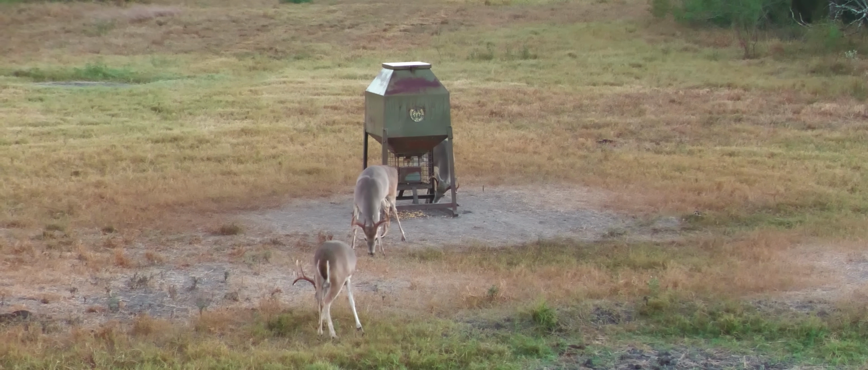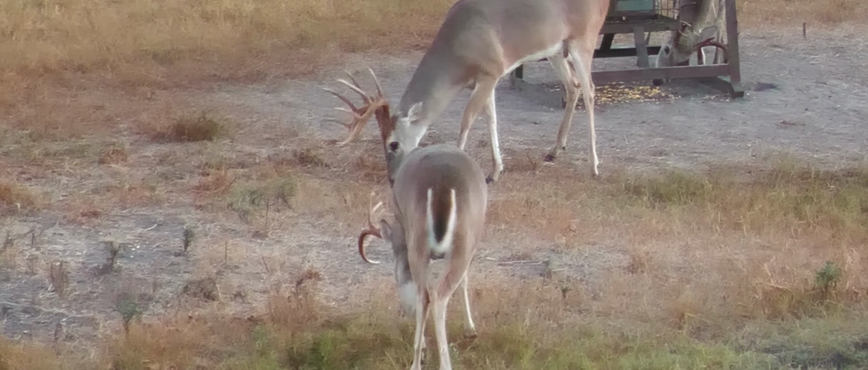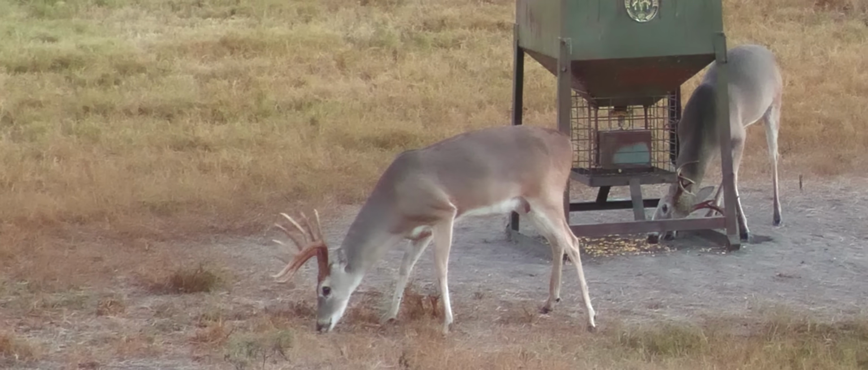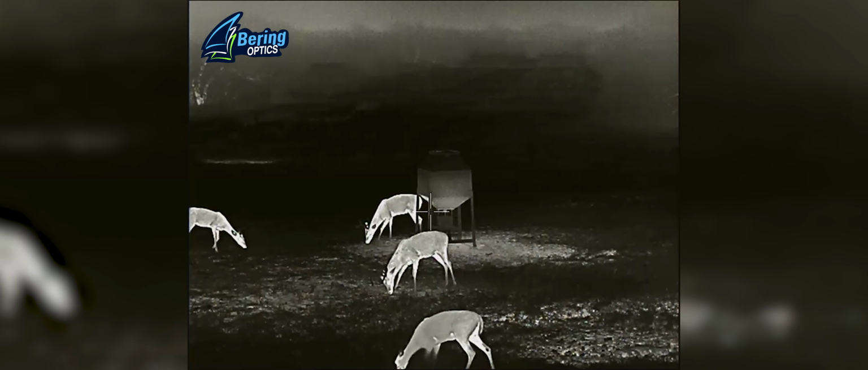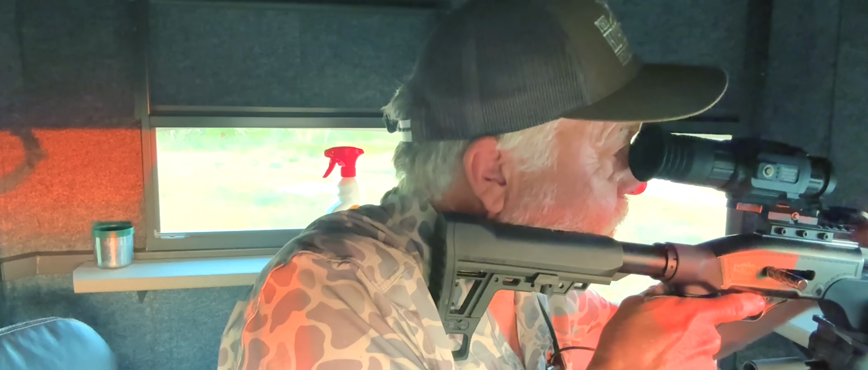I got three bucks right there. Bam, bam, bam. First one closest to me is a really nice buck we would want to shoot. The one that's broadside is the one that we would not want to shoot. But the one at the feeder is definitely one we want to get. And you can tell why. Okay, here it goes.